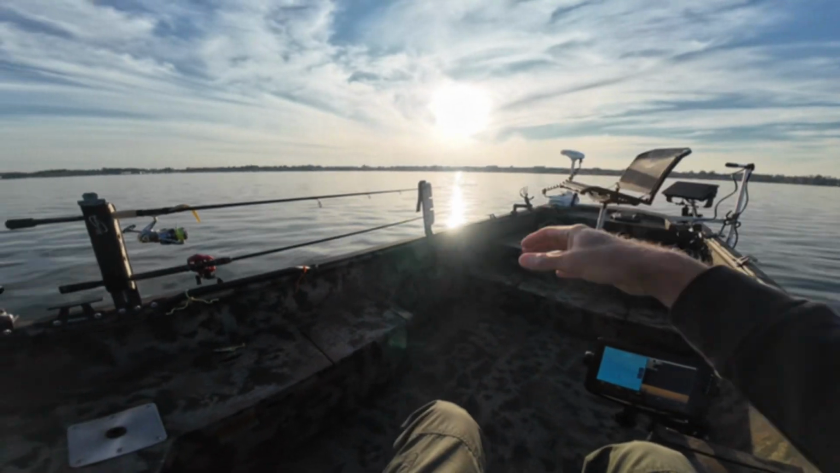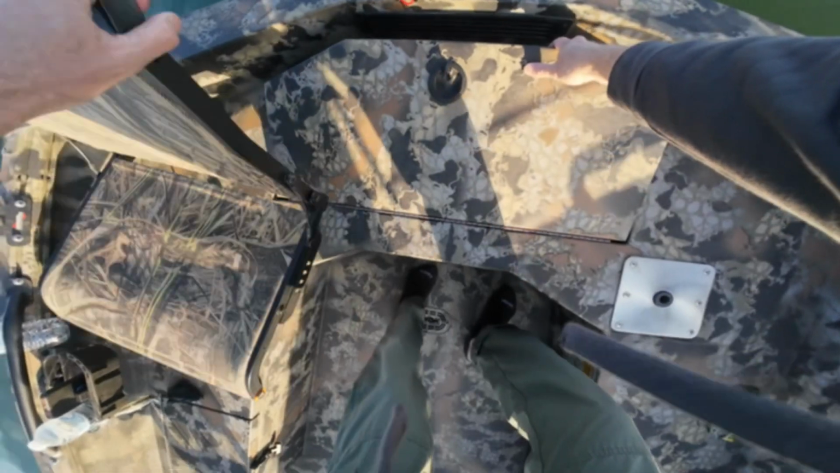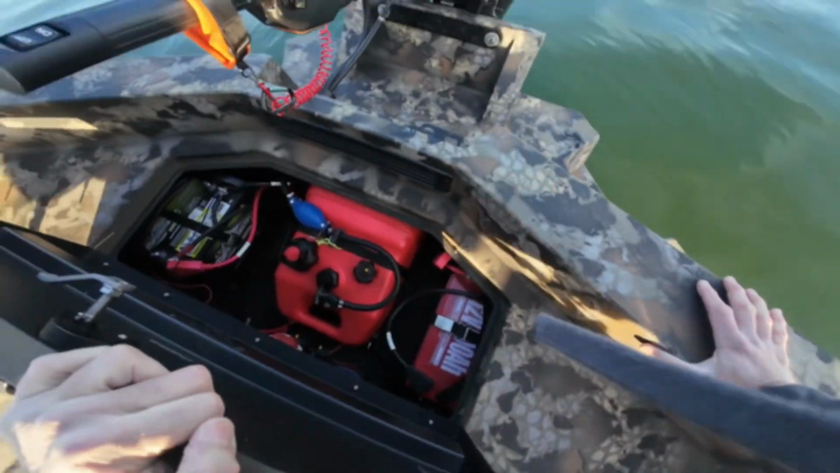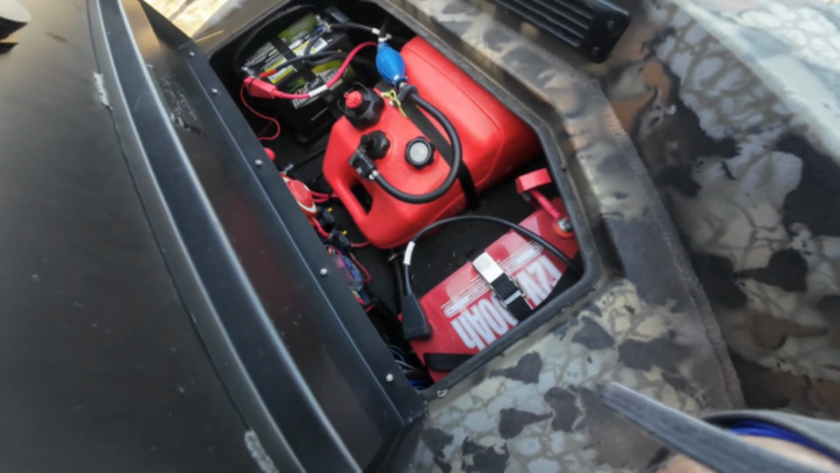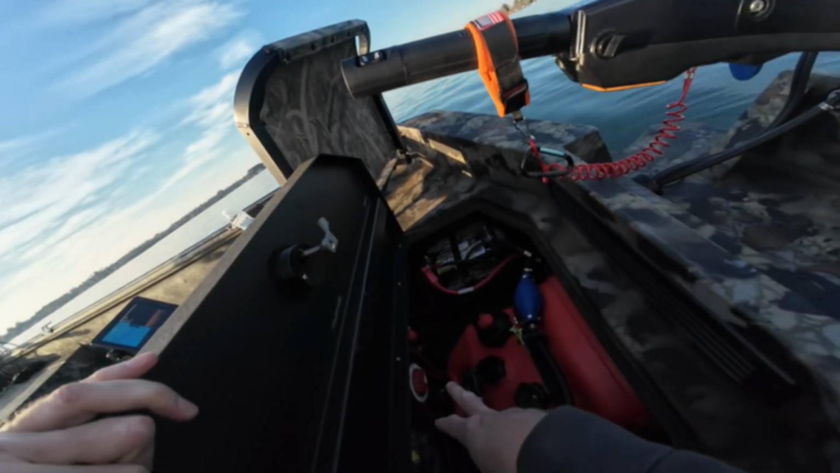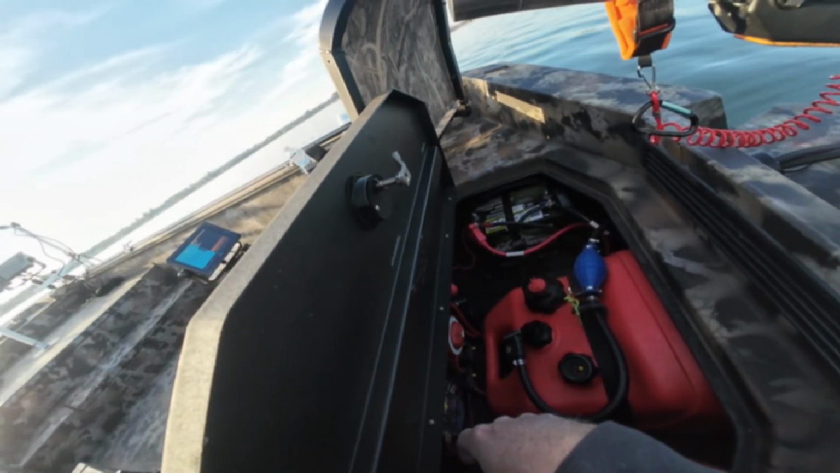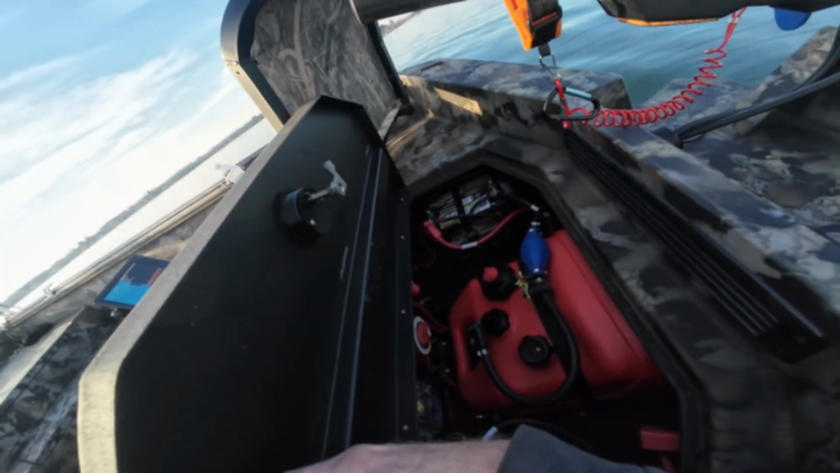My trolling motor back there runs on a Dakota Lithium battery. If I can get in here. All right, you can see the Dakota Lithium. It's a 12 volt, 100 amp hour Dakota Lithium. There's my gas tank. There's my cranking battery over there. You can see all the wiring, everything done there. Got a switch to kill power on everything in the boat. So that's the setup there. You can kind of take a quick look at that.